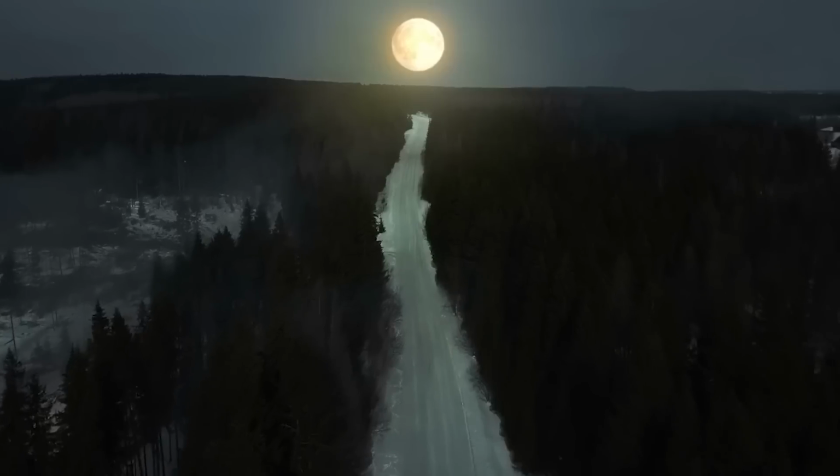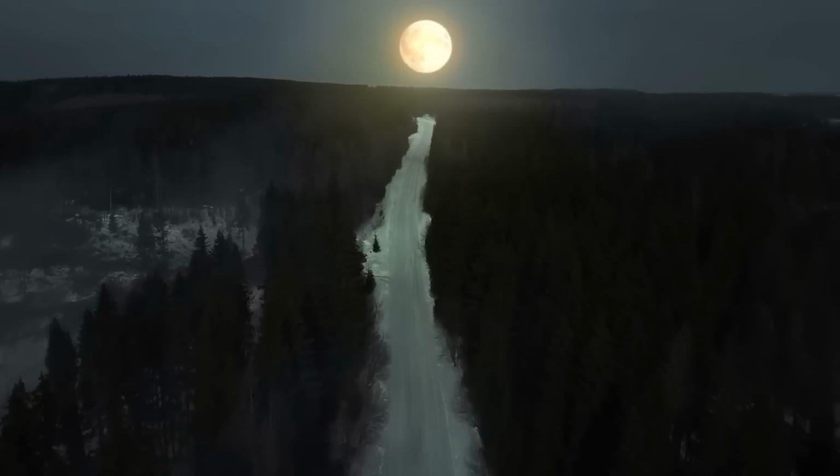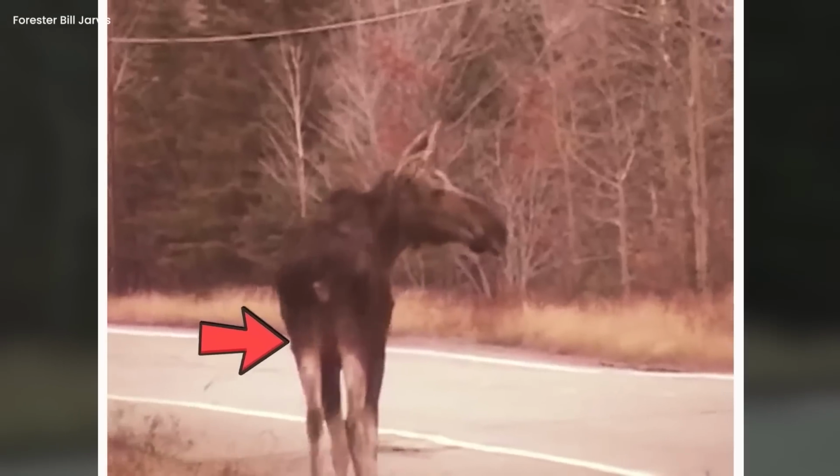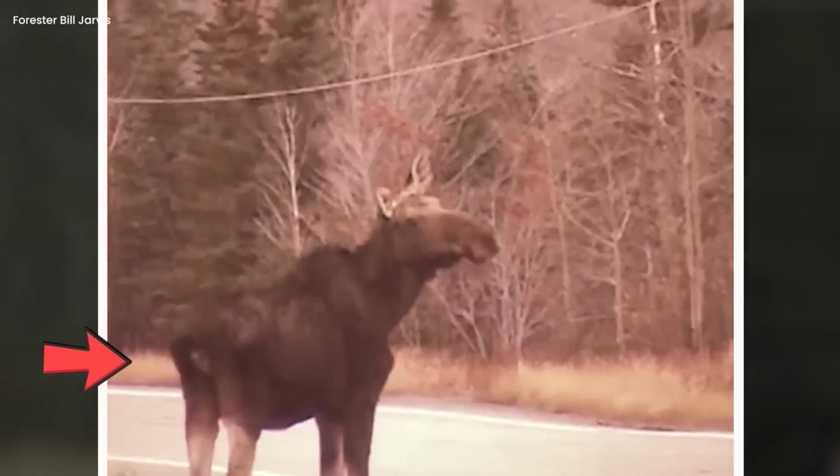A cow moose? The camera captured a rare and mysterious scene. It was recorded in the mountains. This cryptic creature was moving on a plain road in the quiet heart of the mountains. A peculiar tale unfolded before the camera's watchful gaze.